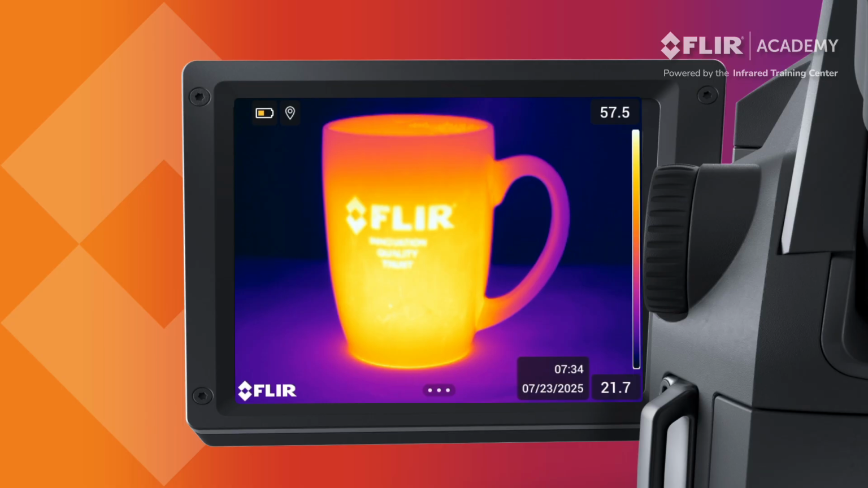To help demonstrate the camera's features and functionality, I have a FLIR coffee mug here, which we'll use as a target for these demonstrations. For those of you that want to follow along, feel free to pause the video, grab yourself a cup of coffee or a glass of warm water, and come right back.